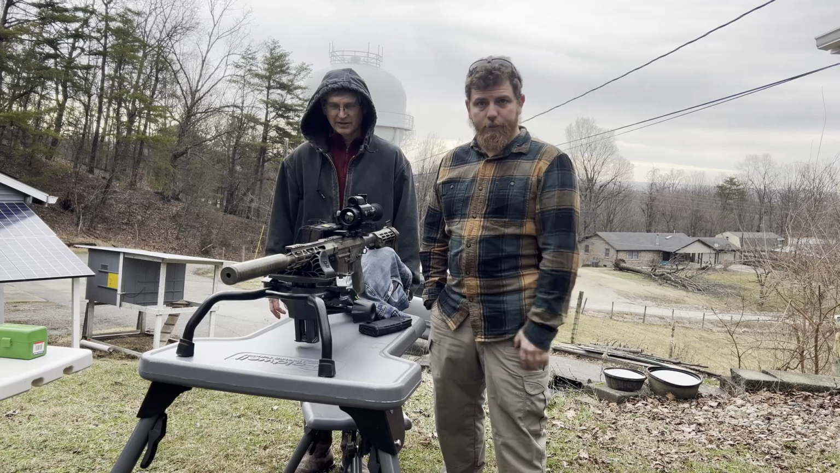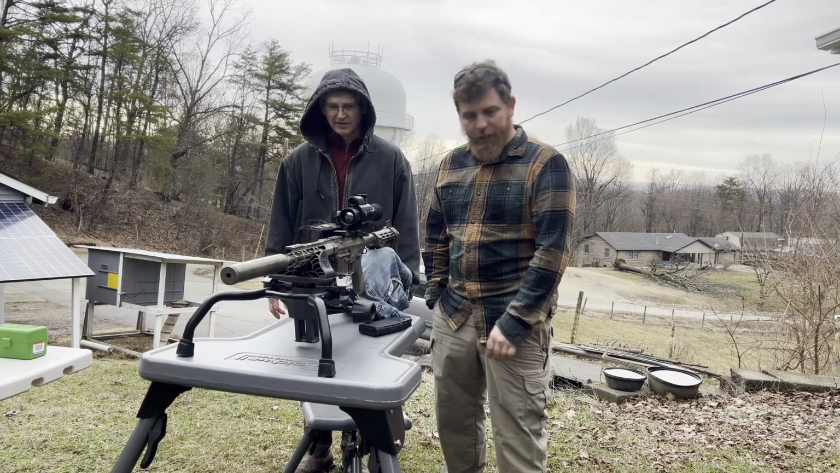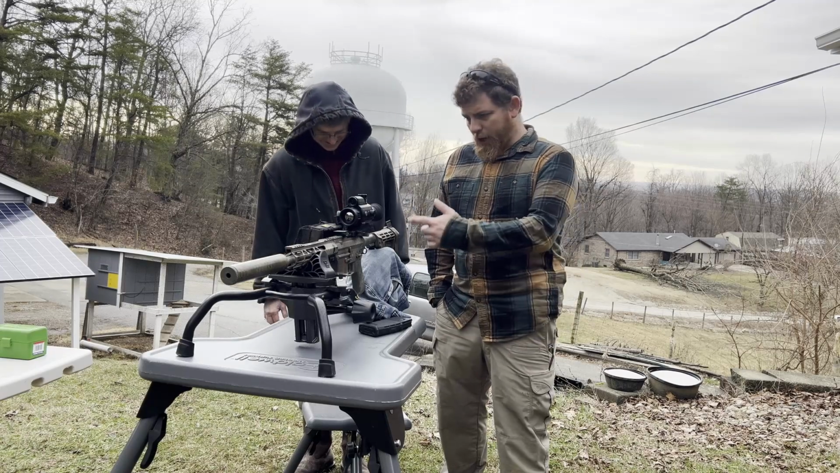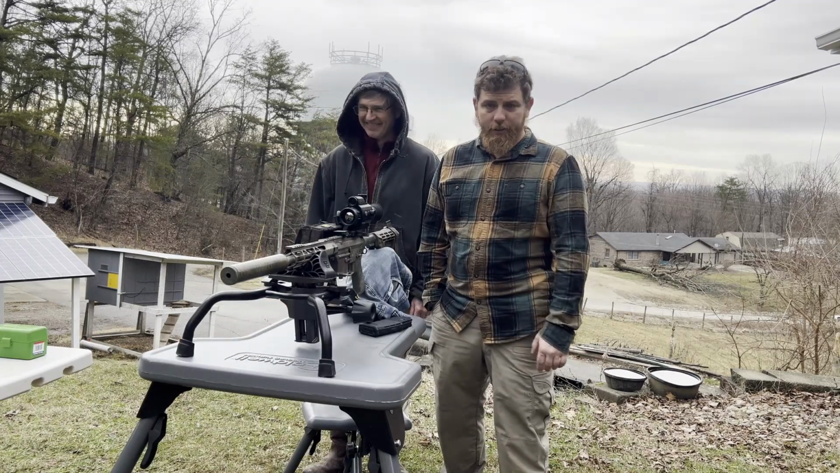I haven't been doing a lot lately. I've been in and out of the hospital. I've got a 7mm kidney stone in my right kidney. I'm high on painkillers right now and things hurt like hell. But we're going to try to sight this in real quick because we got foxes to kill.